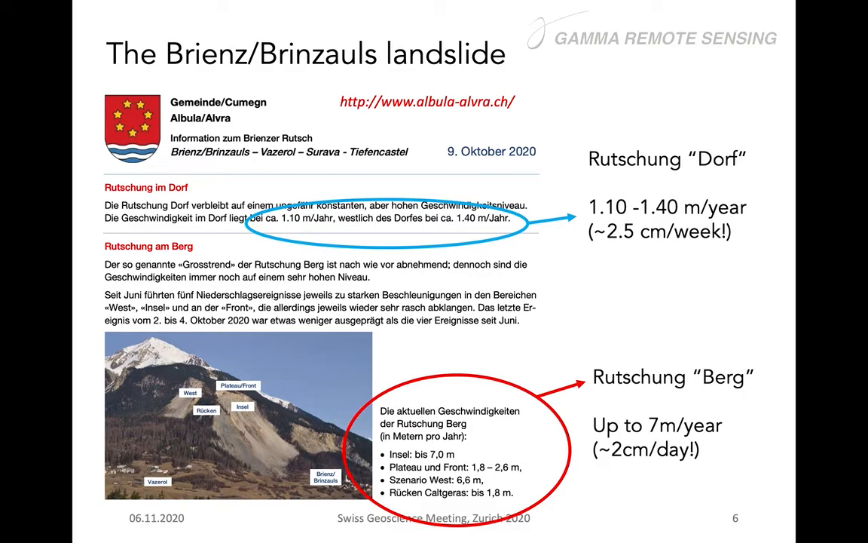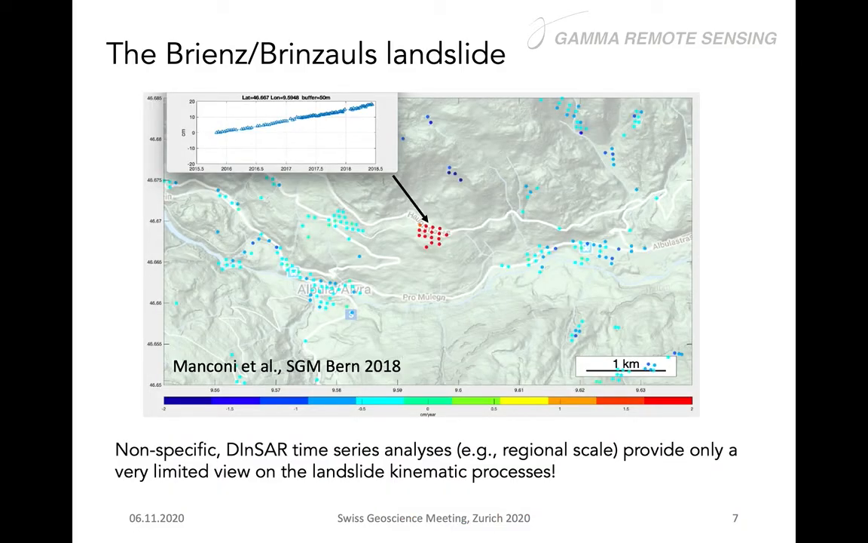So if you would take all the available Sentinel images and generate a classical time series analysis with a PS-like approach or an ESPAS approach, you would miss a lot of information. You might get information only in places where you have stable coherence, like buildings. And you see here we have some points in the Brienz village, and all the points that might be related to areas that have a good coherence over time.